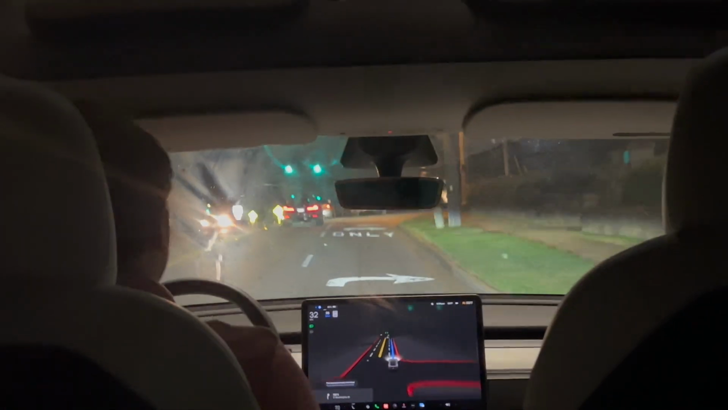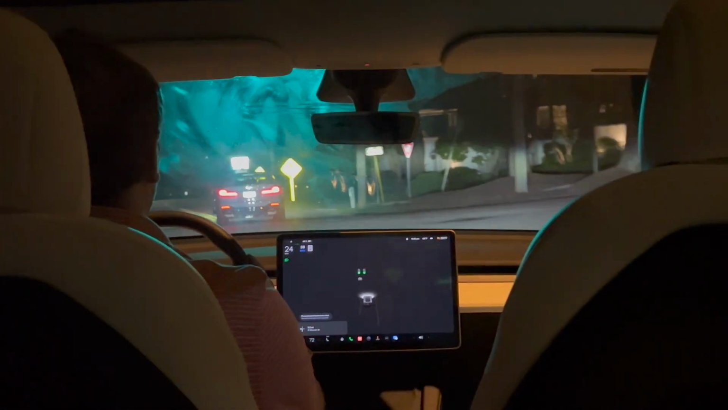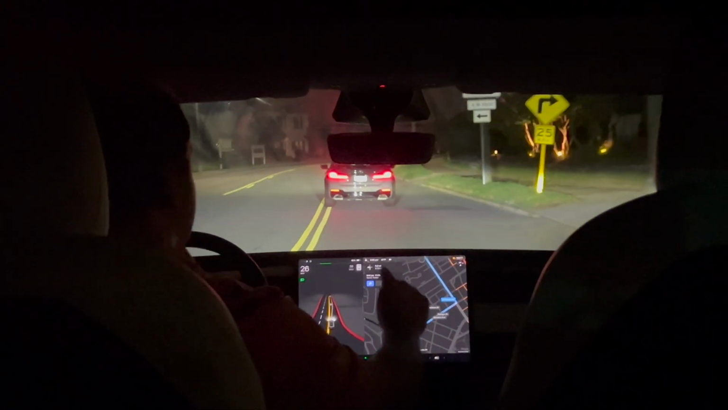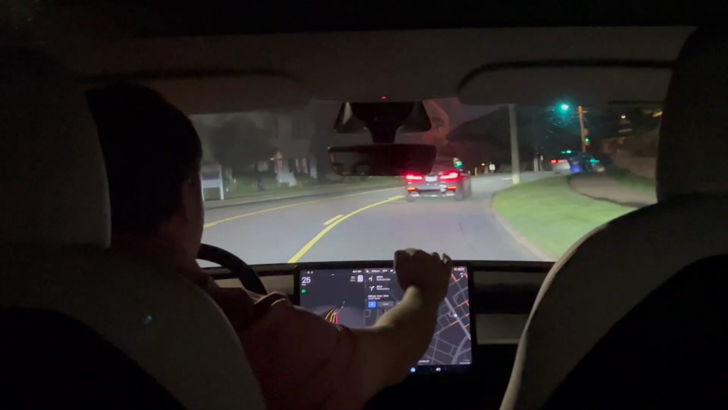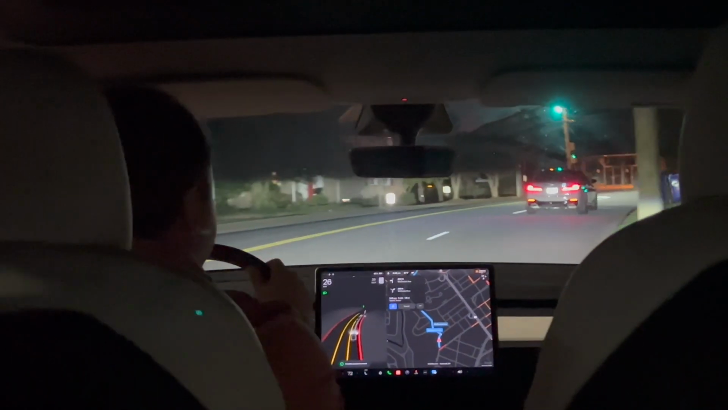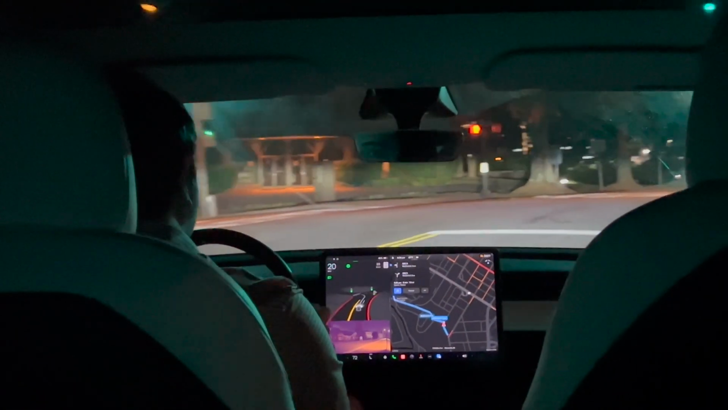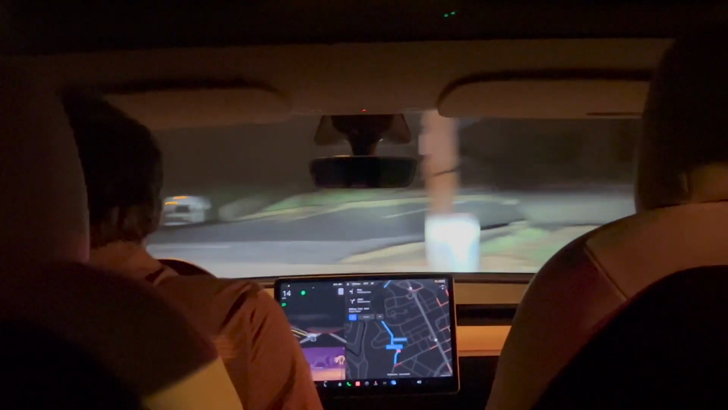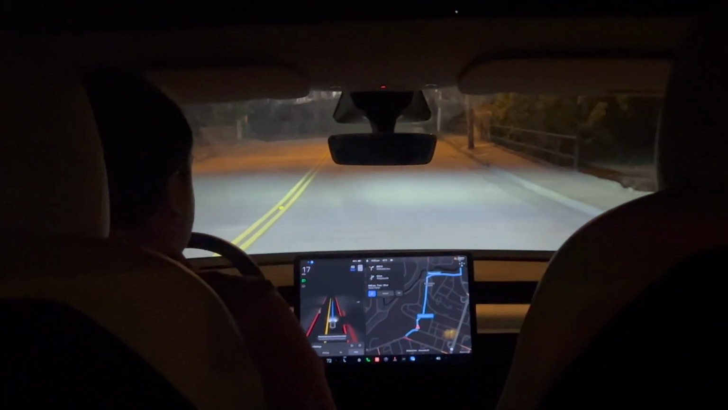Okay, so it's choosing the wrong lane to go straight. Okay, so we're all ready, guys. We're seeing something we're going to have to report here. I think I'm leaving the lane. We're going to go ahead and report that. Okay, so I'm going to go ahead and make this left. And we'll turn it back on and let it do its thing.